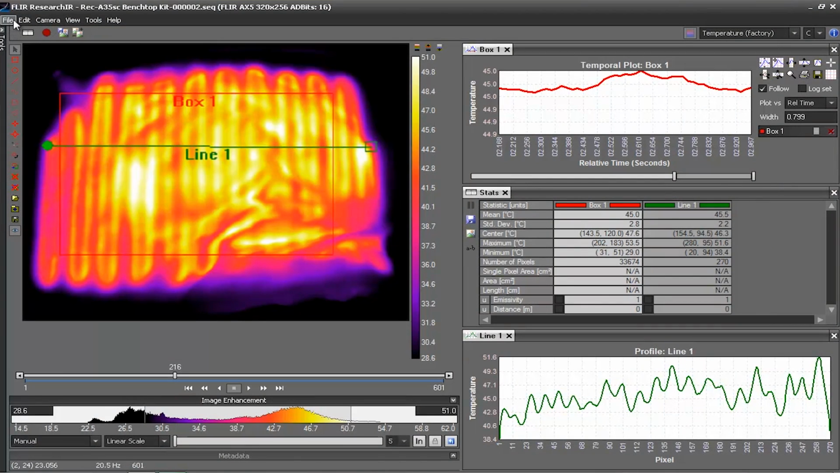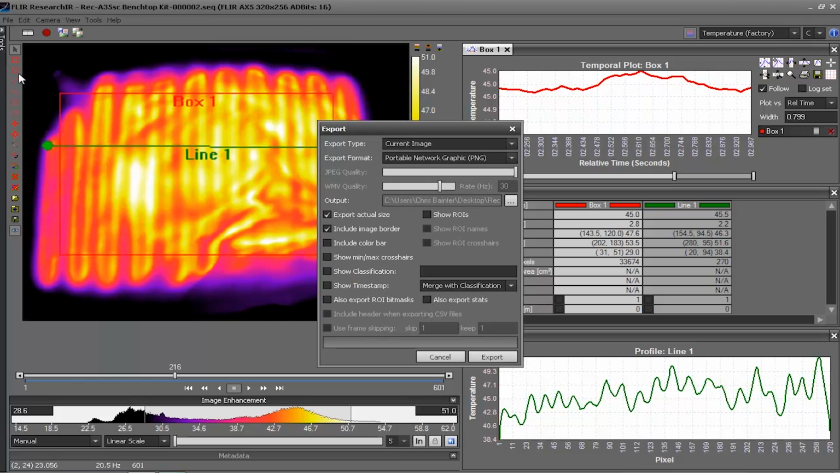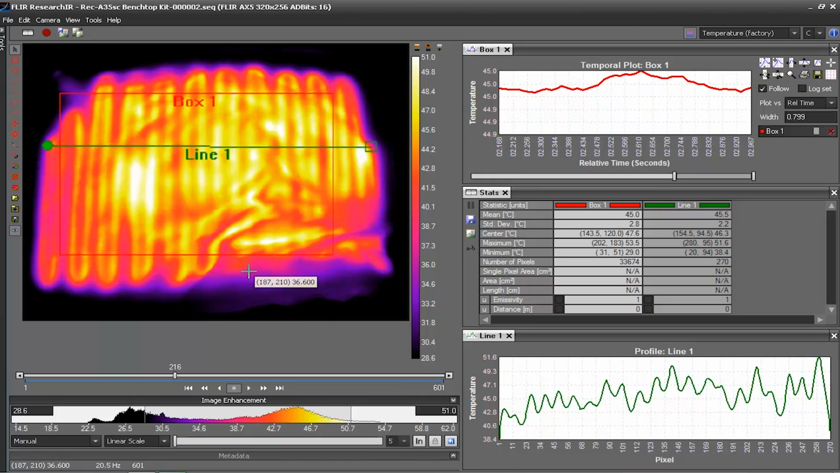We also have some options if we go to File, Export. We can export the current image as a PNG file, a bitmap, a comma-separated value file, or a JPEG image. We also can export the movie as a Windows Media Video file. So now I can share that thermal movie with somebody else, which may be the most telling story of all.